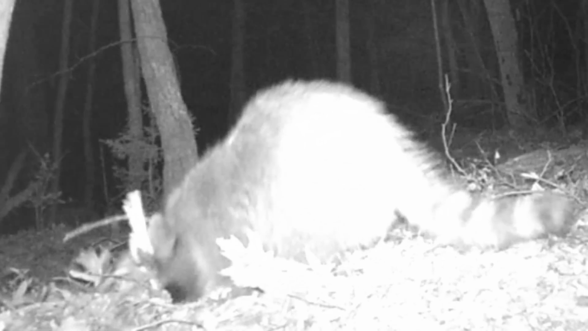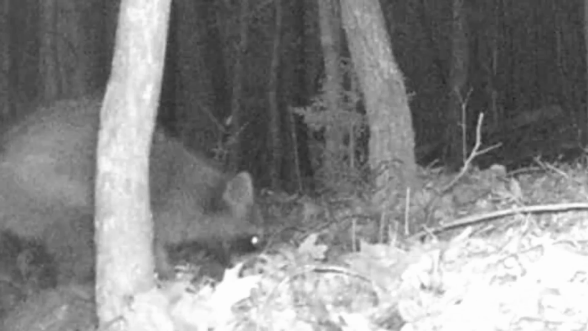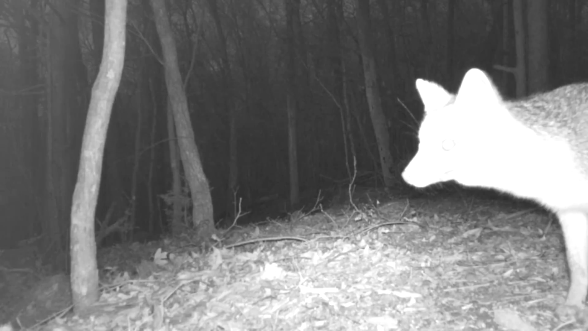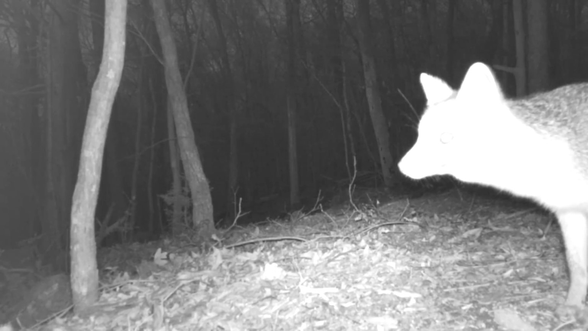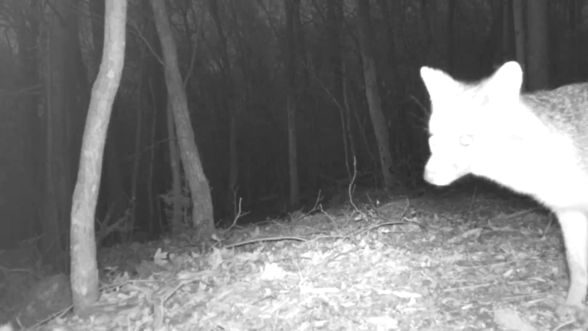He's eating on something there. Don't look like no acorn. They know where to eat at. The old fox, he's watching that coon. He knows that coon knows where something to eat at. So he's always following that coon, seems like.